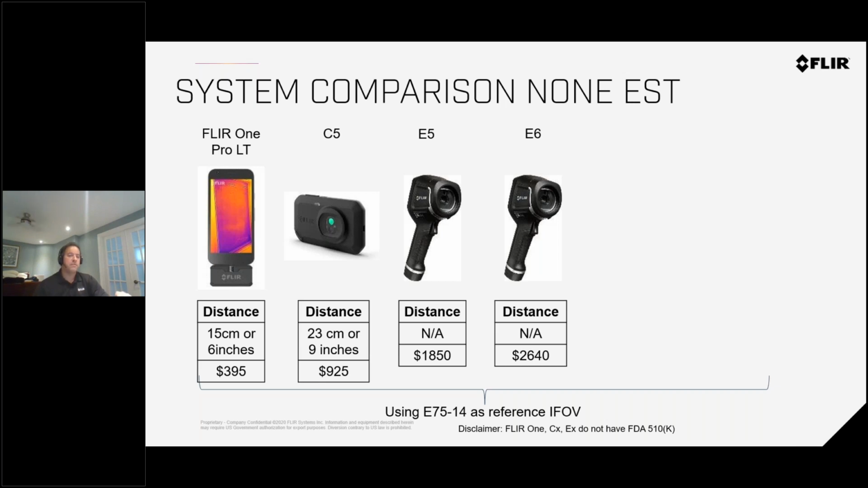They just don't have the minimum focus distance to get it as accurate as the E75 is under with their capability. So you won't be able to get it. They don't have a focus adjust, but they have infinite focus. But if you get too close, you'll not be able to use it. It doesn't measure accurately. You're going to get off measurements from this camera.